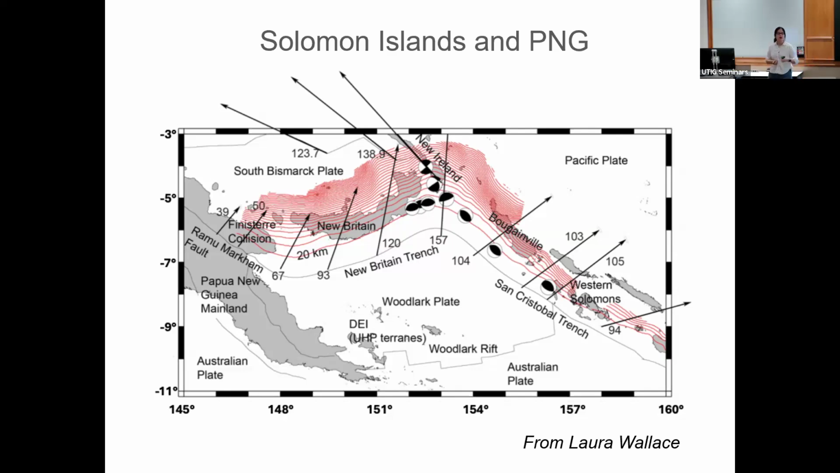But that's kind of odd, because if you look at this area, the Solomon Islands, along with the Papua New Guinea region, this is one of the most active subduction zones in the world, right?